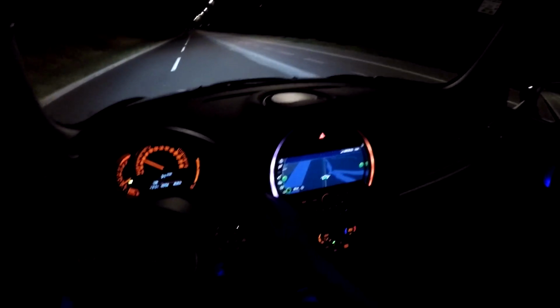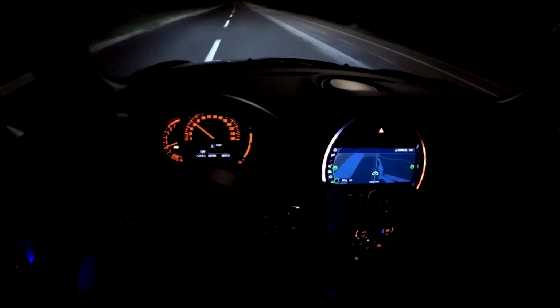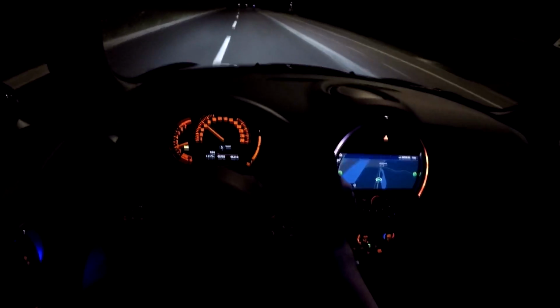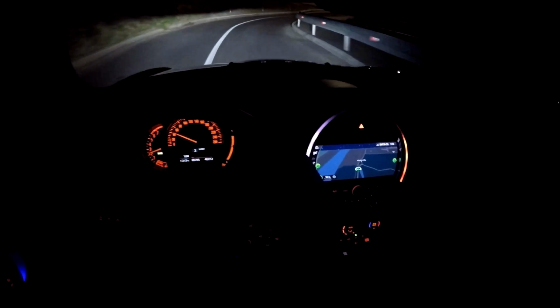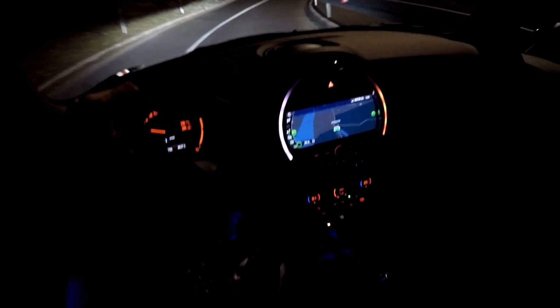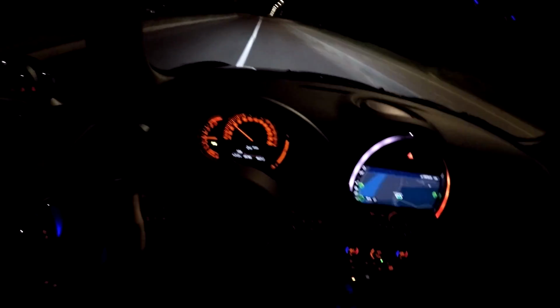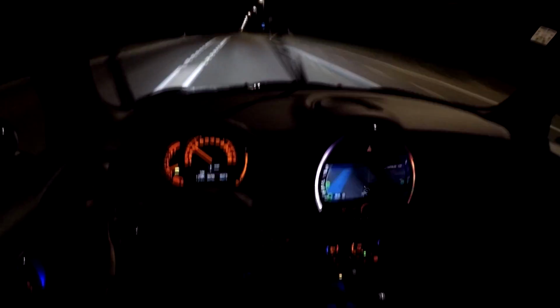I don't know if you can see it, and that kind of bothers me. When I first tried my wipers, it did bother me. Now it doesn't, but tell me in the comments what you think about that. Am I overreacting, or is that a bit weird to have part of your windscreen that is not cleaned when you turn them on?